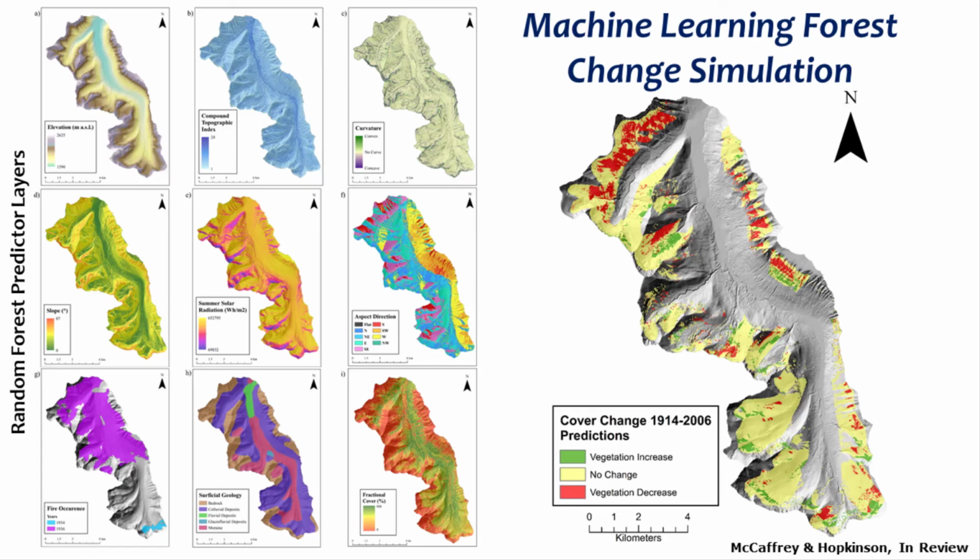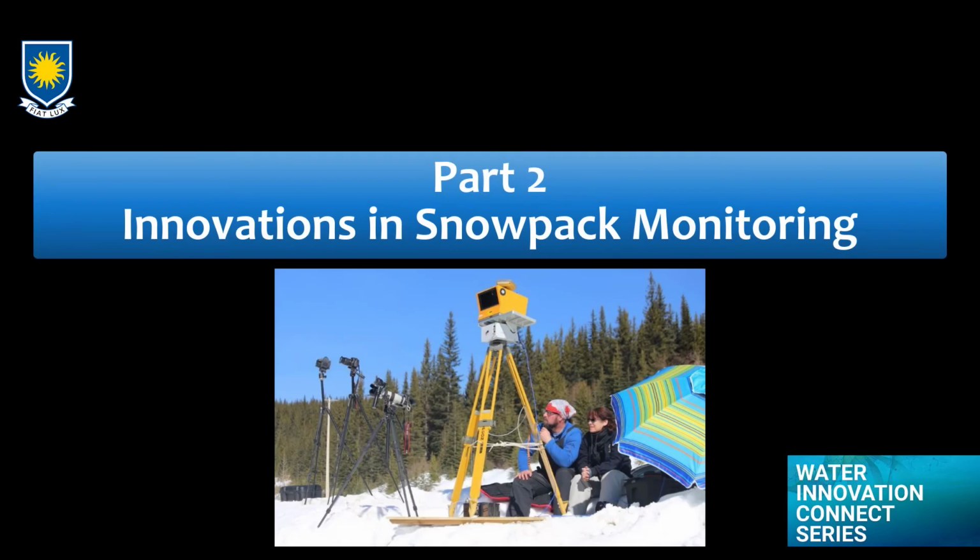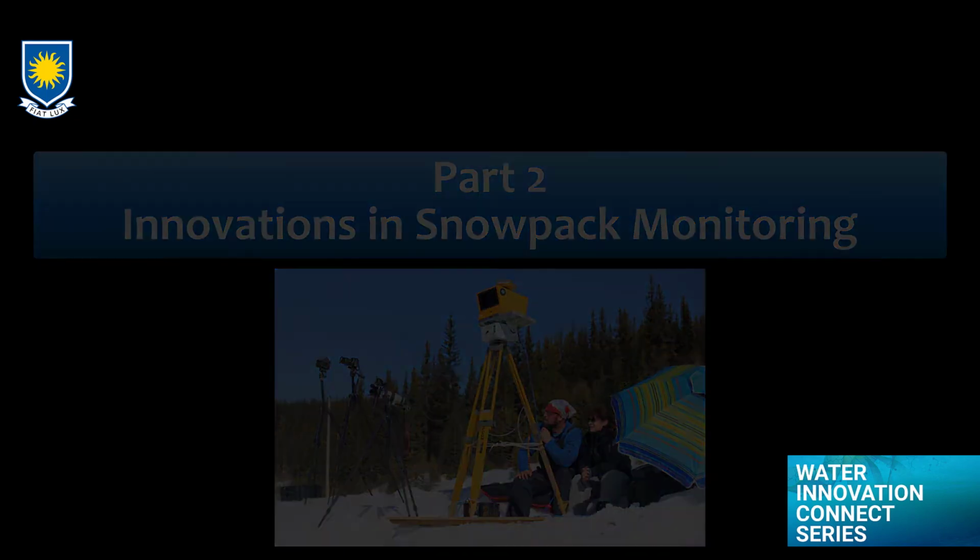Now to a critical resource for those of us here in southern Alberta, one that varies quickly in space and time. We'll start part 2 with Kelsey to explore innovations in snowpack monitoring.